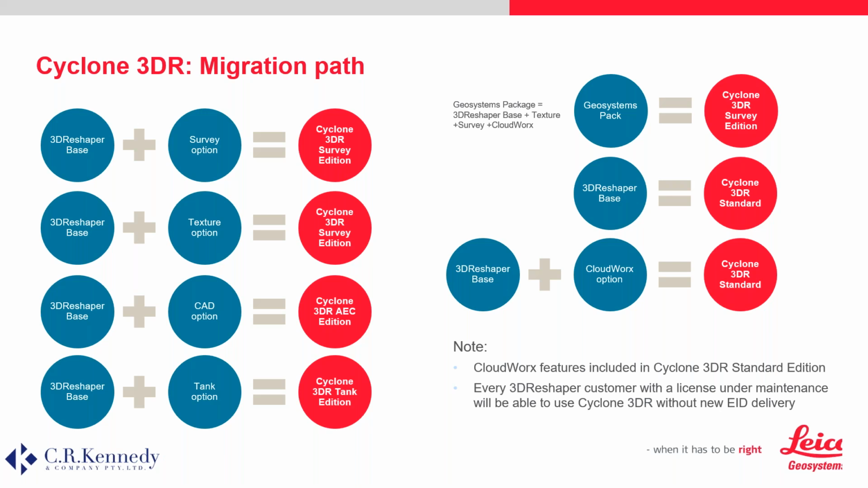So if you currently have 3D Reshaper base, for example, and you have either survey or texture option, you'll migrate to the survey edition. If you have base and the CAD option, you'll migrate to the AEC edition. A lot of people have the Geosystems pack here in Australia and New Zealand. It has been a very, very popular package. You will migrate to the survey edition. And if you had something like base and CloudWorks, then you would move to the standard option. But as you said, if you have a current valid Cyclone or 3D Reshaper maintenance, then you can start to use Cyclone 3DR.